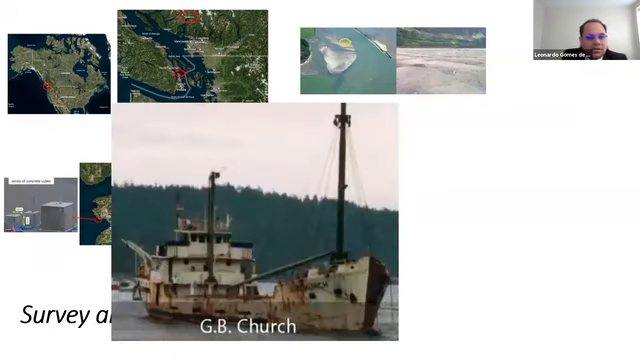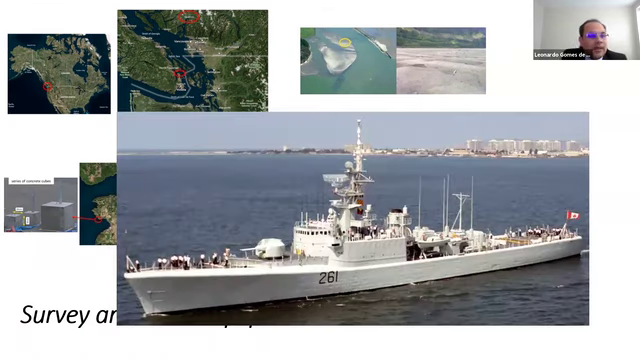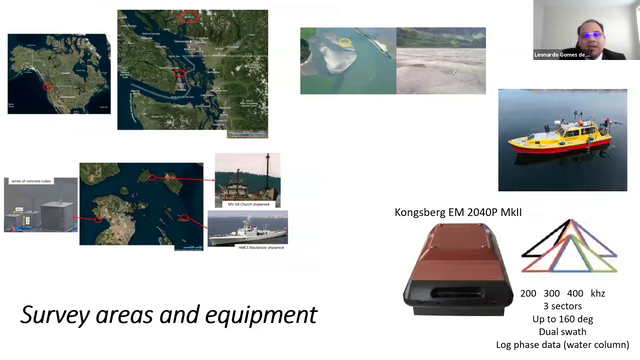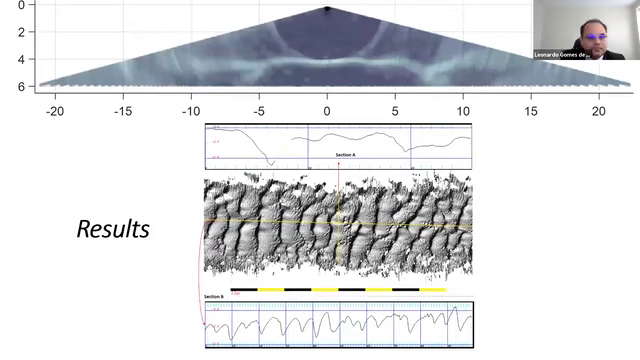The other, a shipwreck of GB Church and the Mackenzie shipwreck. The echo sounder used was the EM24. It's operated at frequency of 200, 300, and 400 kilohertz and has the ability to save both amplitude and phase data of the water column.